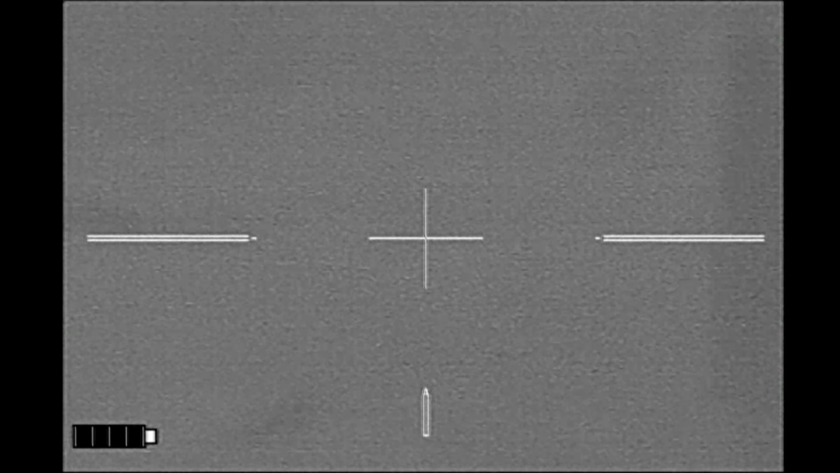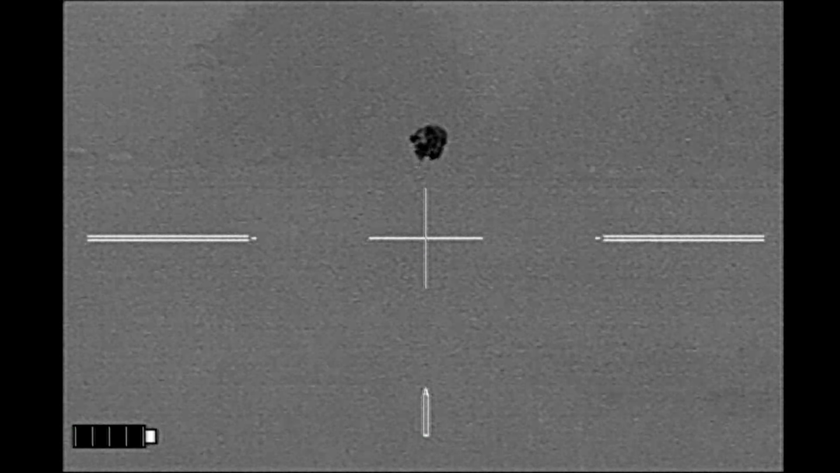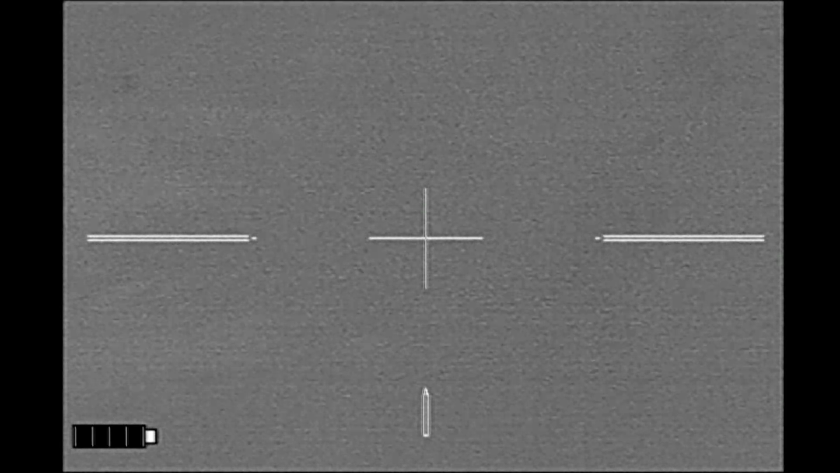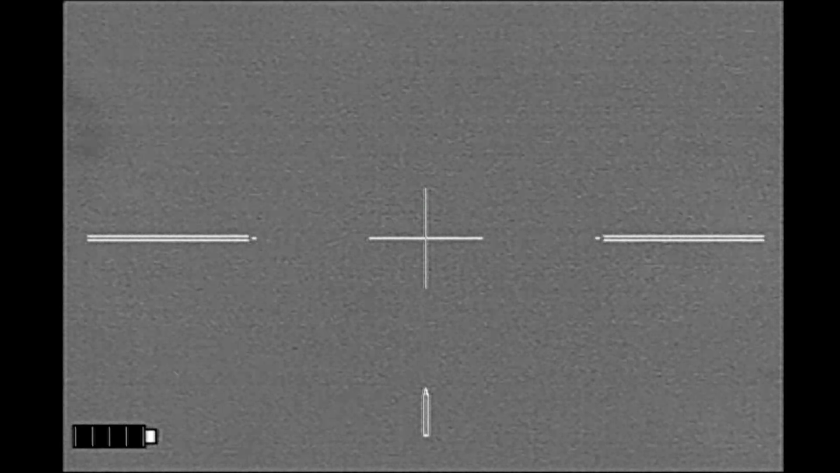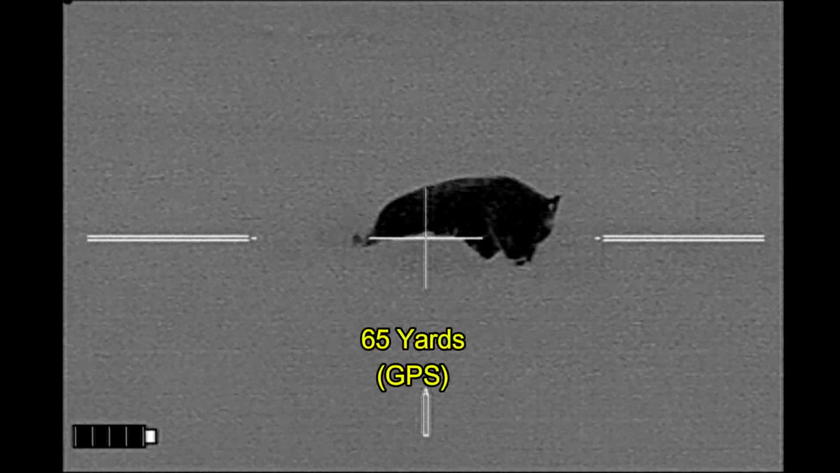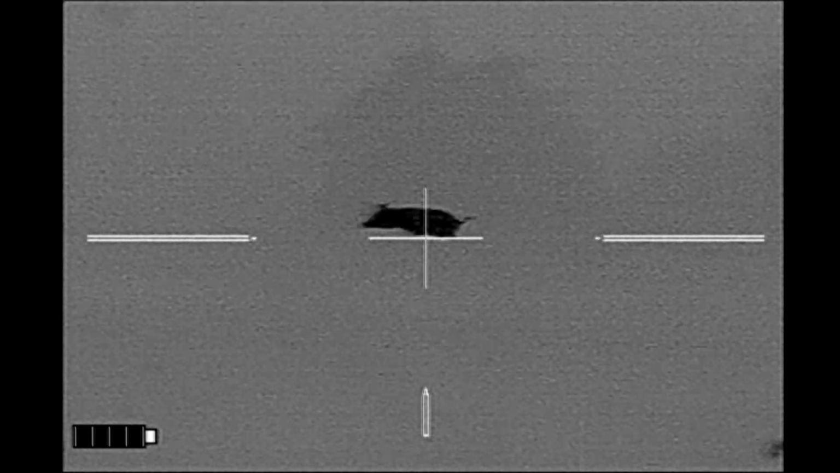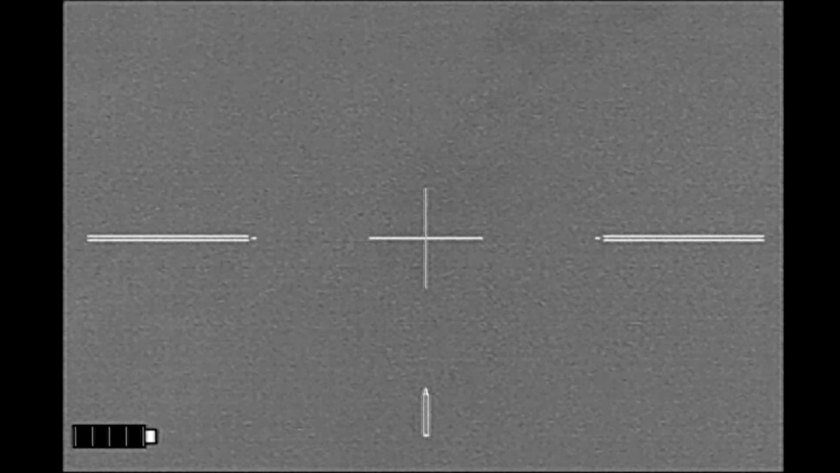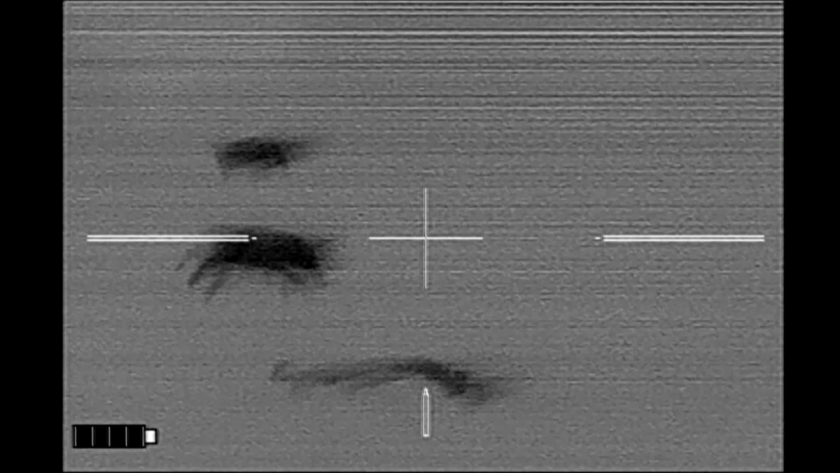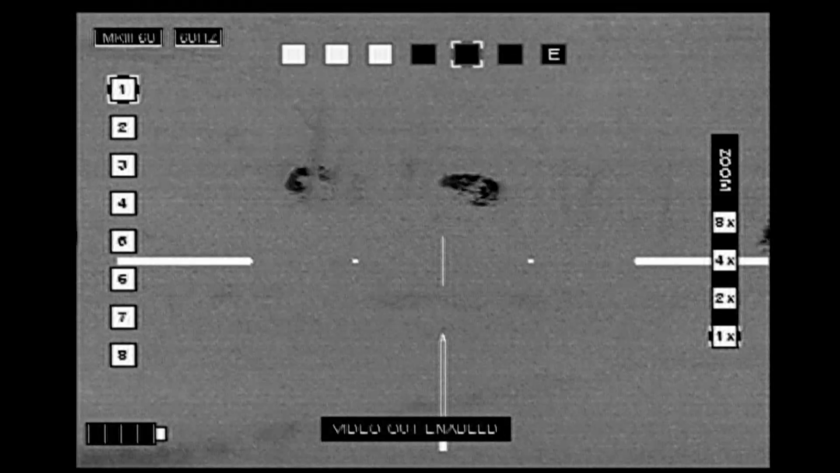I'm hoping all the hogs are going to come together. The ones in front are actually rooting through an old hay pile, as is the one in the back. But they're pretty active and they're not staying together, so I'm going to shoot this first one. I try to pick up a runner, but lead him just a little too much. And he's off into the woods, and because of the cattle, I can't shoot him into the woods.